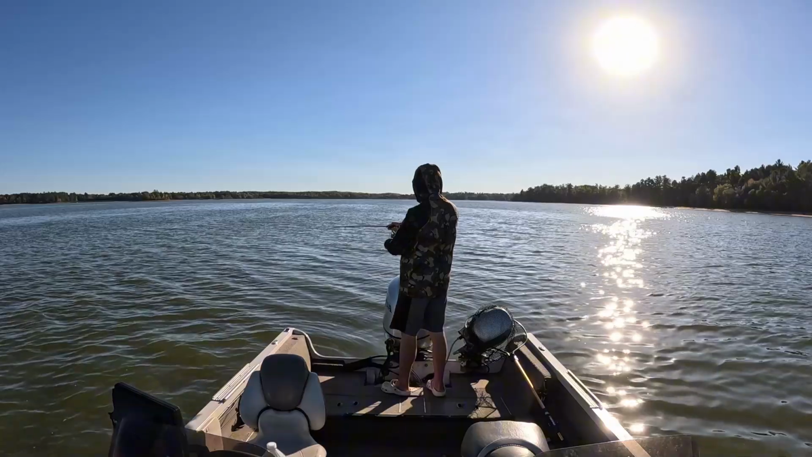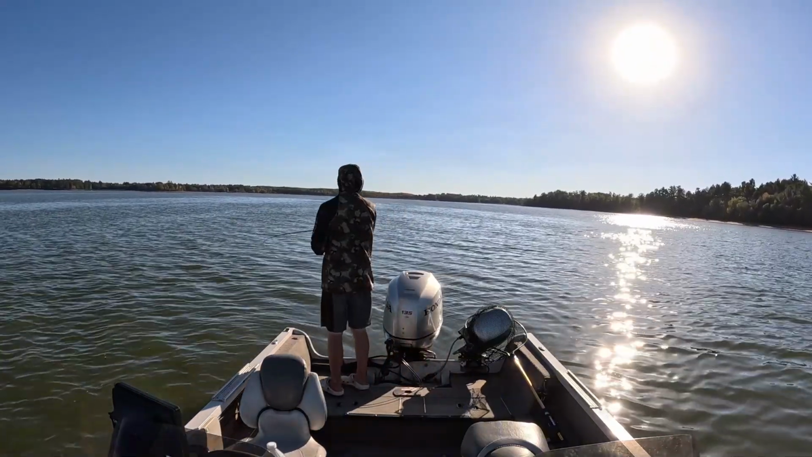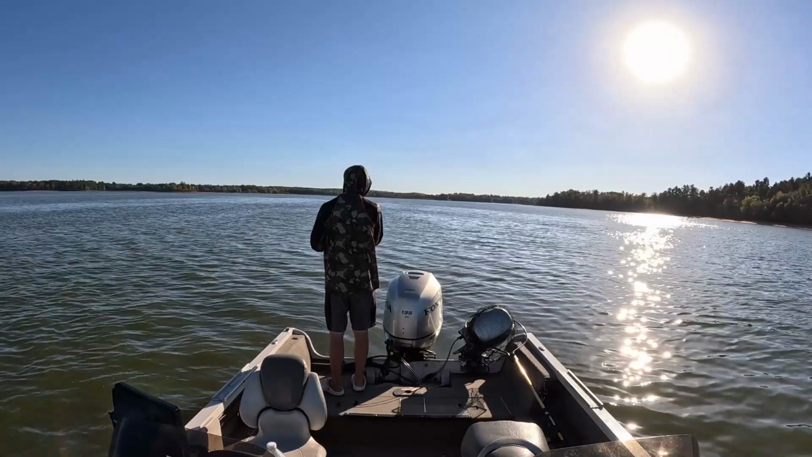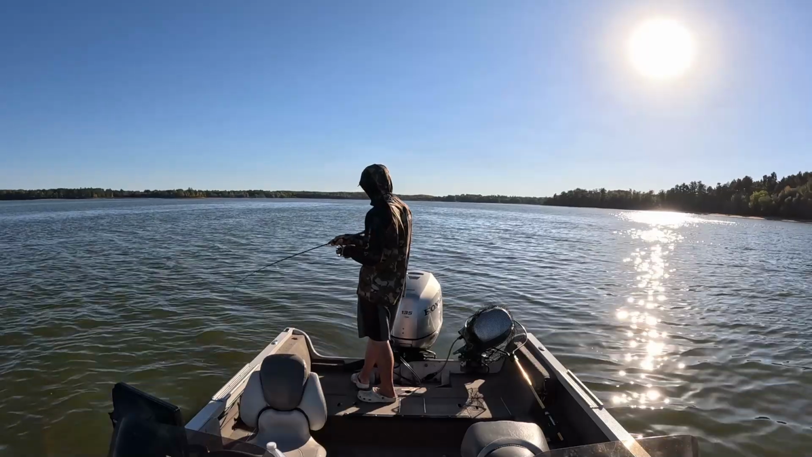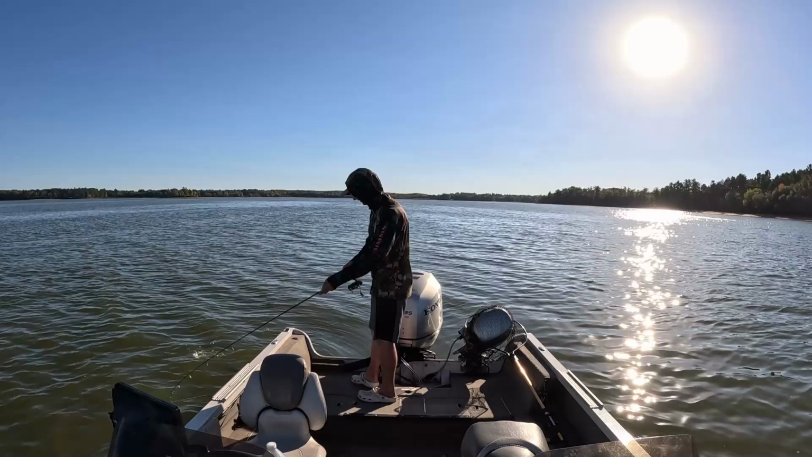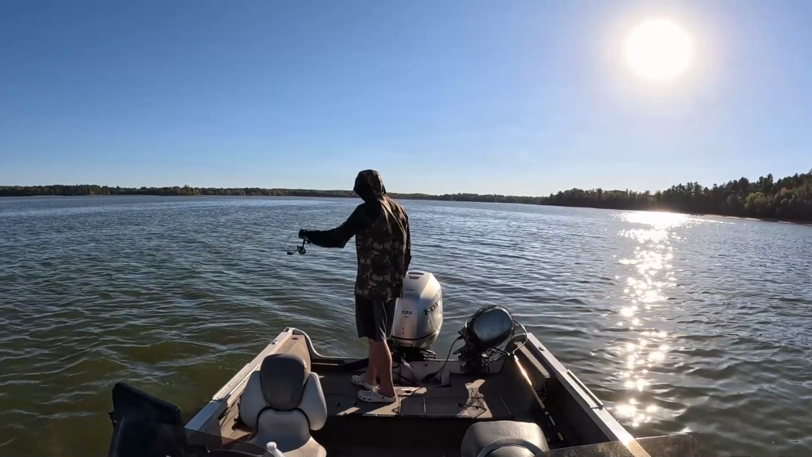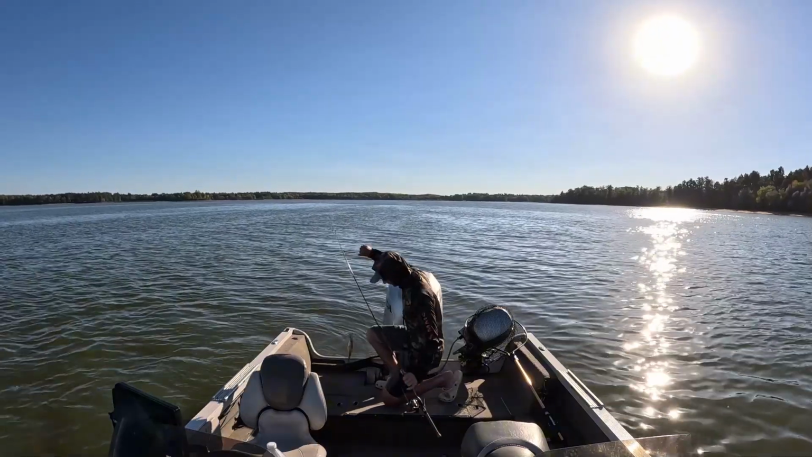Yep, right there. He fell for it. Sorry if this camera angle is pretty rough here, guys. I know I got the sun kind of going down here. Might be a little rough, but we are still clocking them. Man, these are some nice fish. God, just another one, probably 11 or 12. Put up a great fight. Clocking swim baits.